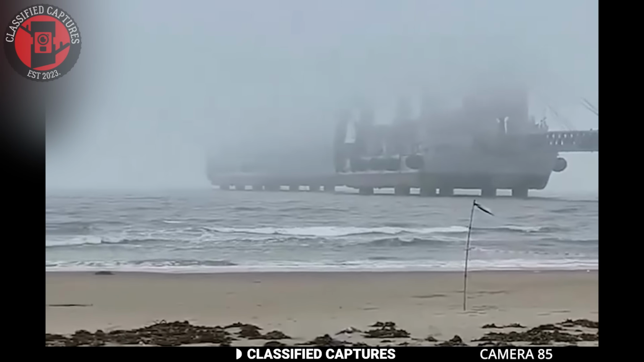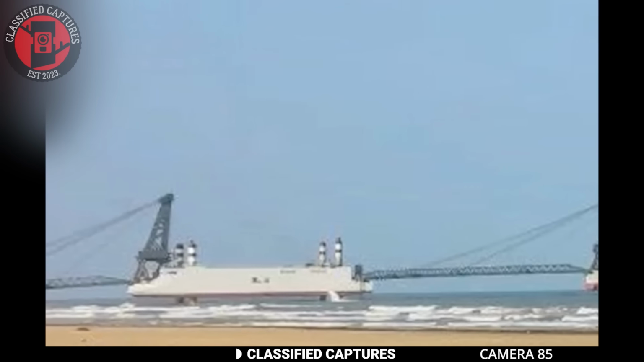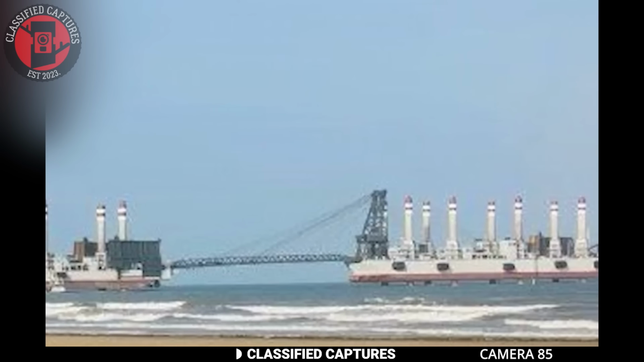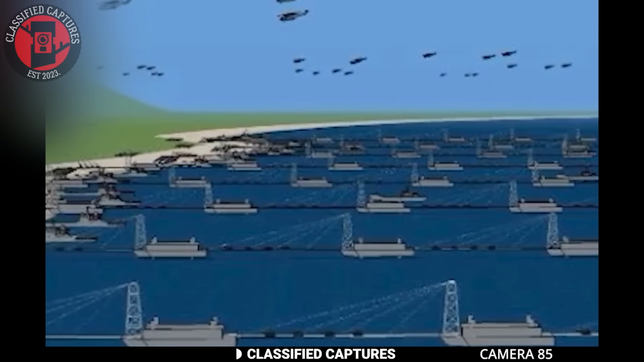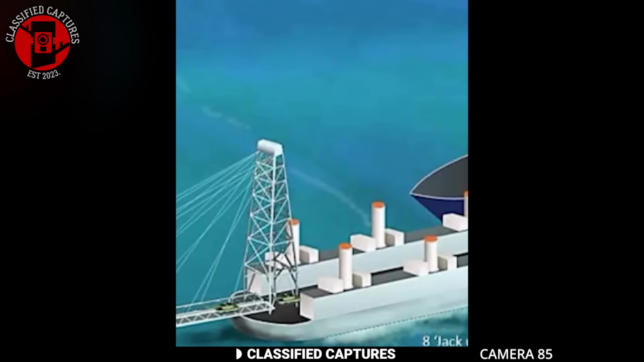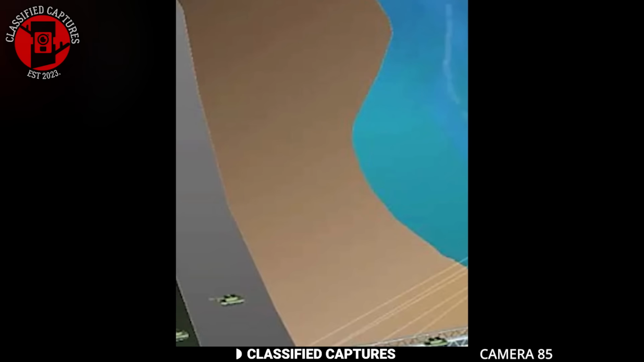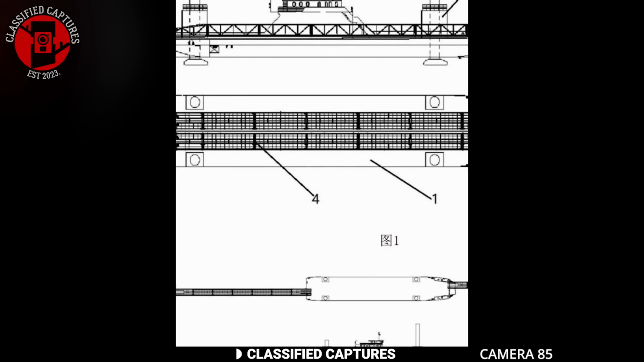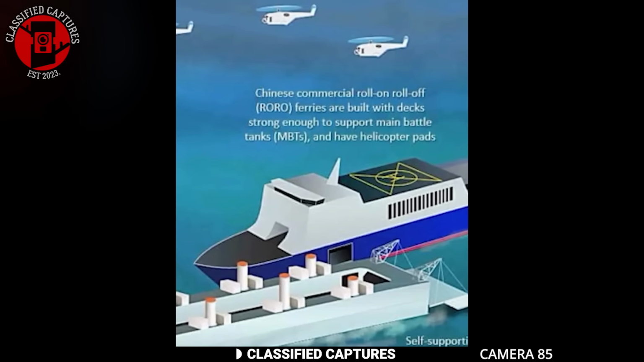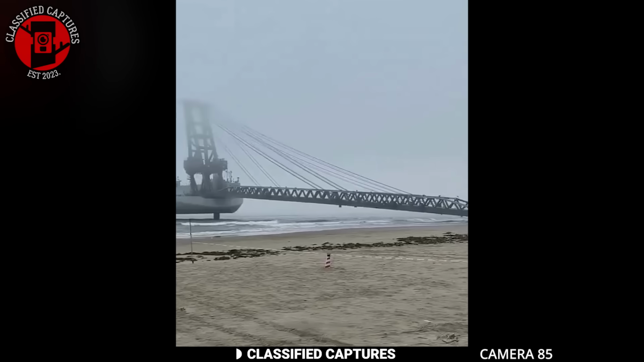But why now? And why so suddenly? Some analysts think this is just part of Beijing's psychological warfare, building fear, stretching Taiwan's defenses, and keeping the world guessing. Others see something more ominous, a real, tangible preparation for an invasion, with these barges playing a key role in a multi-phase attack. Satellite images have already shown at least 5 of these vessels in production, and if they're mass-producing them, there's no coincidence. Are we watching the first pieces of an elaborate chess game being placed on a board, or is China simply testing the waters, seeing how the world reacts before making its next move?